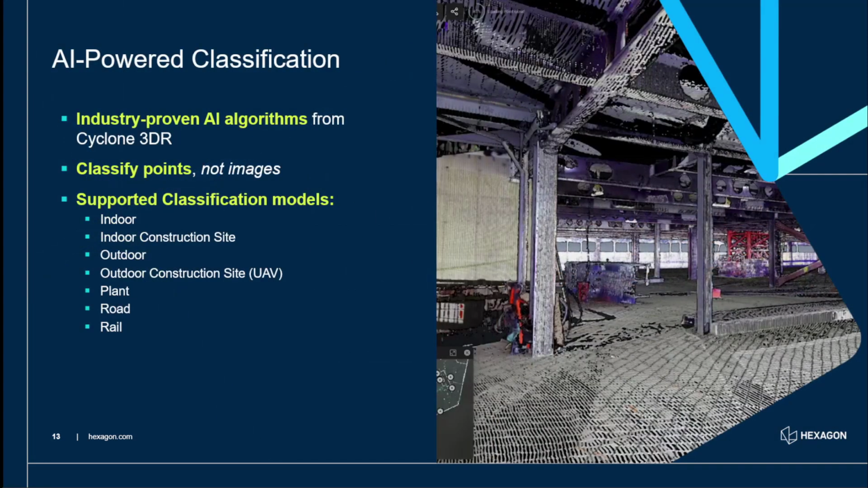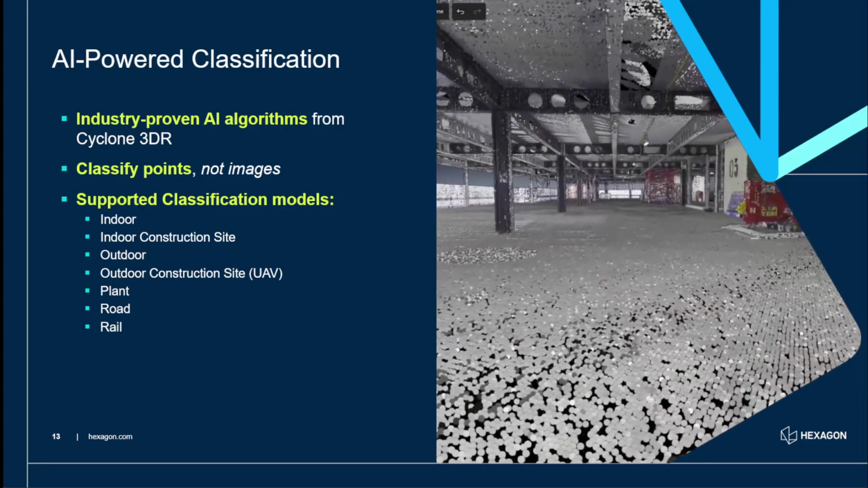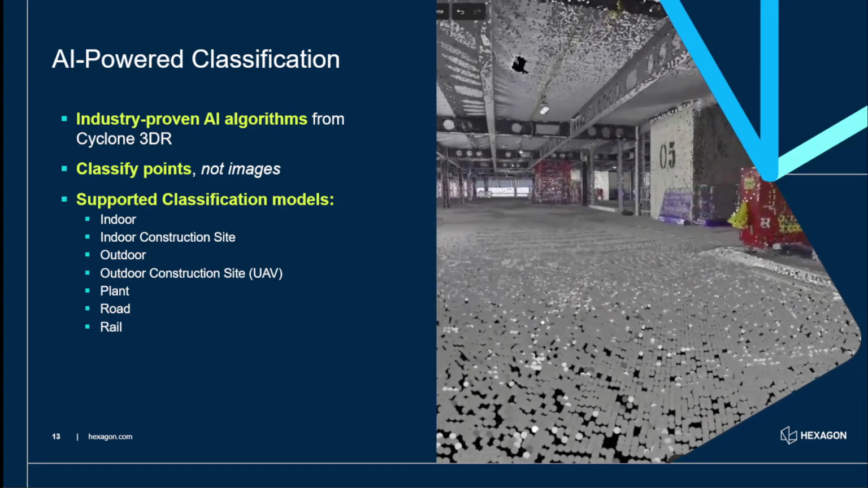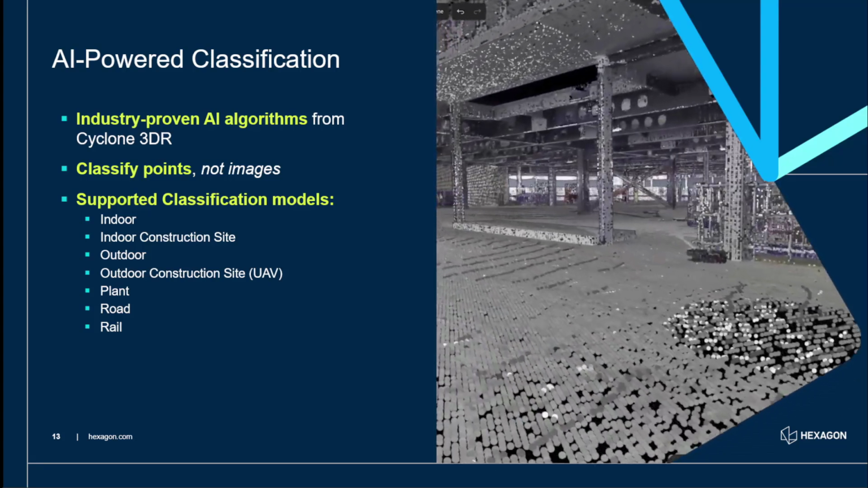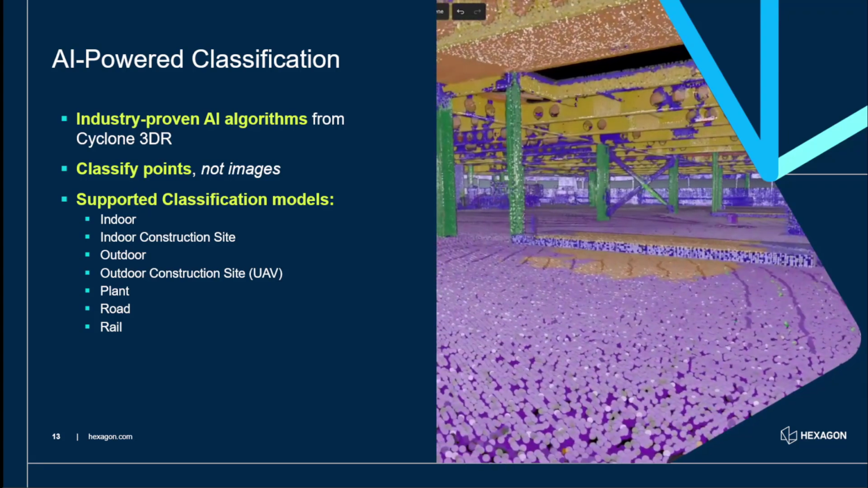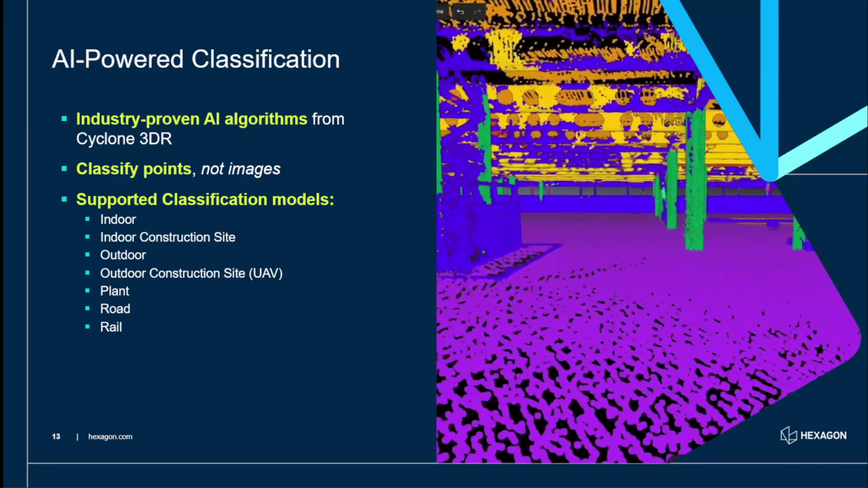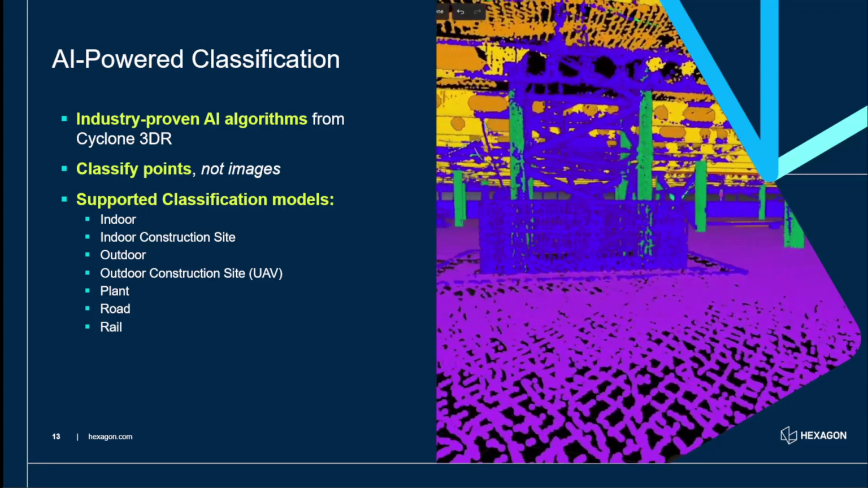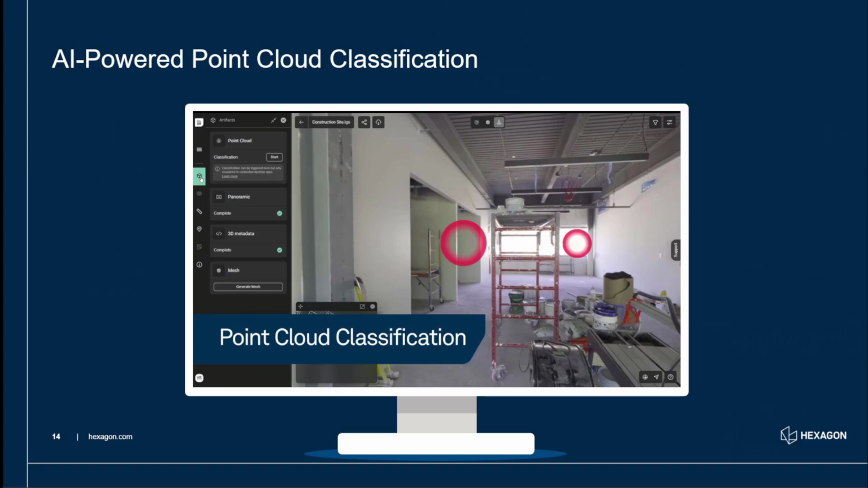So with our classification, there are already industry proven algorithms from Cyclone 3DR and Register 360. We classify the points, the point clouds, not the images. That's really important. And these are the current classification models. So we've got everything from indoor construction site through to plant, through to road, and we've got some videos to show the outputs. And we'll talk about the implementation and classification in Reality Cloud Studio as we work through this section.